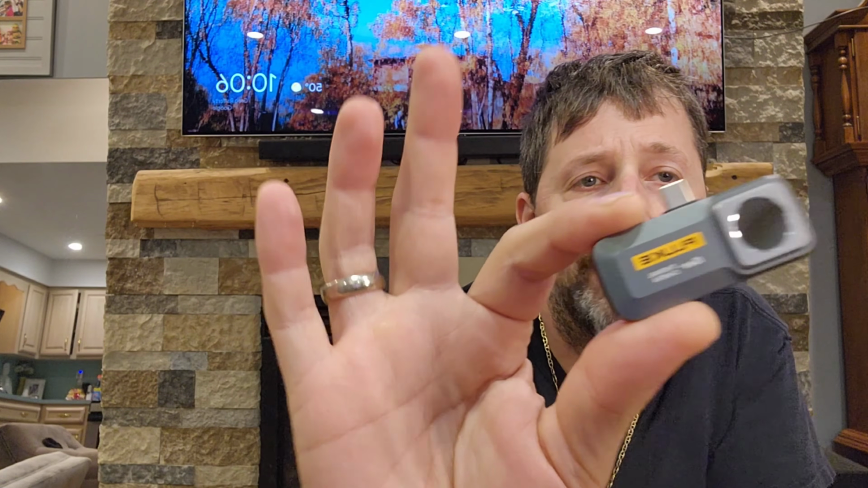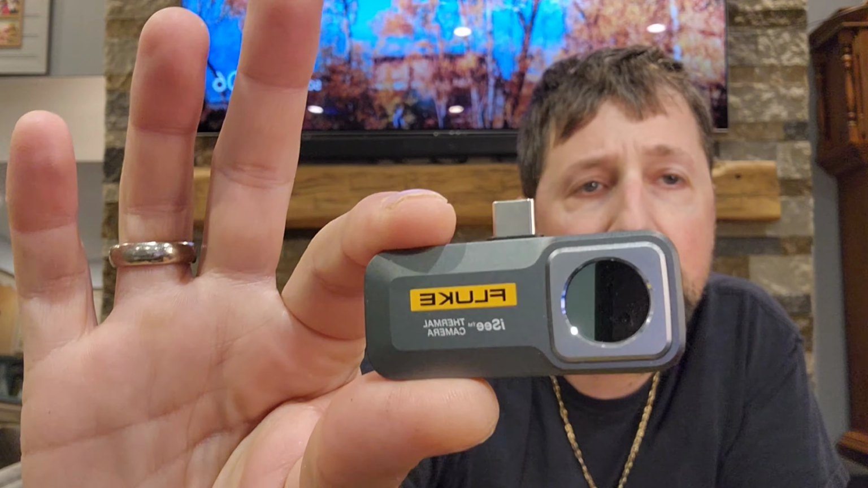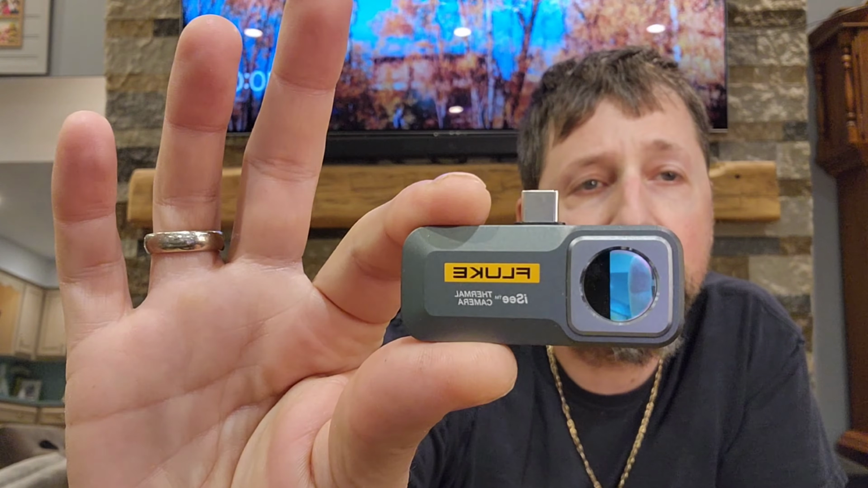Upon unboxing, you're going to get the actual camera. It comes in a little small box. This camera is actually very, very small, which is pretty cool. It makes it kind of unique. It's very lightweight. You'll notice a pretty nice lens on it as well. Compared to some of the other cameras out there, this lens is definitely pretty sharp.